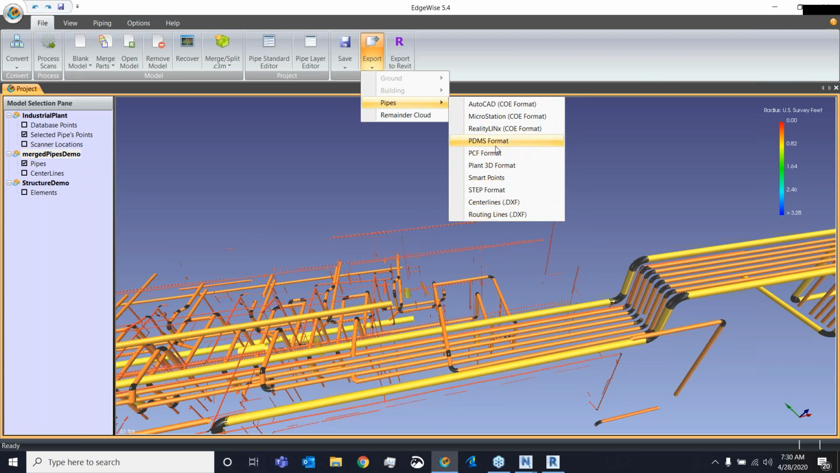For intelligent formats, for example PDMS and Plant 3D, we do have plugins, and this will export all the geometry into either PDMS or Plant 3D as intelligent Plant 3D piping or intelligent PDMS objects. And lastly, PCF. PCF is for CADWorks, and that'll import or export everything from Edgewise into CADWorks as intelligent CADWorks piping. In addition to the geometry, we also have 2 point cloud exports.